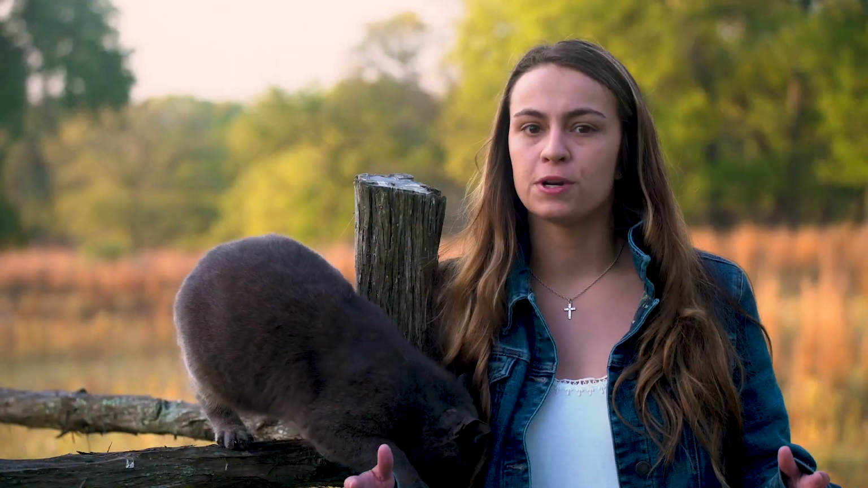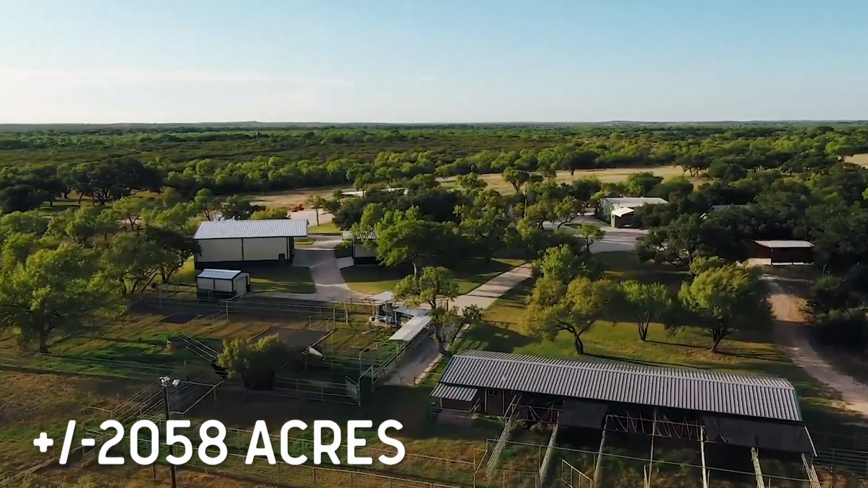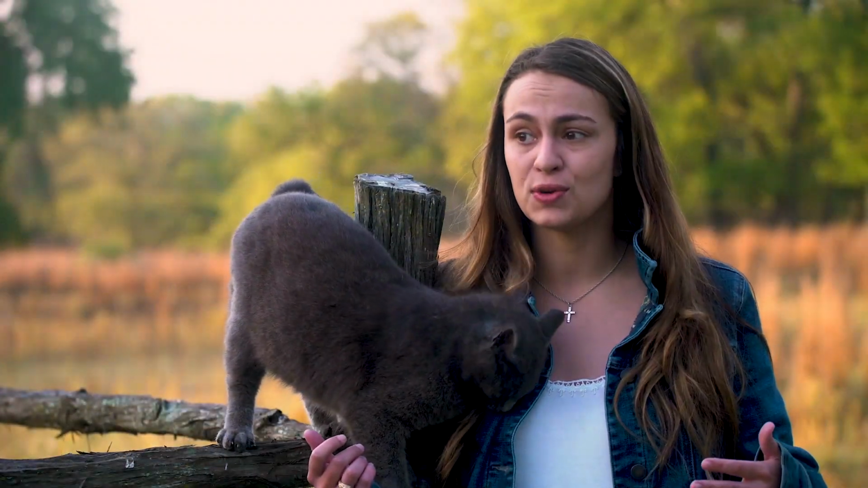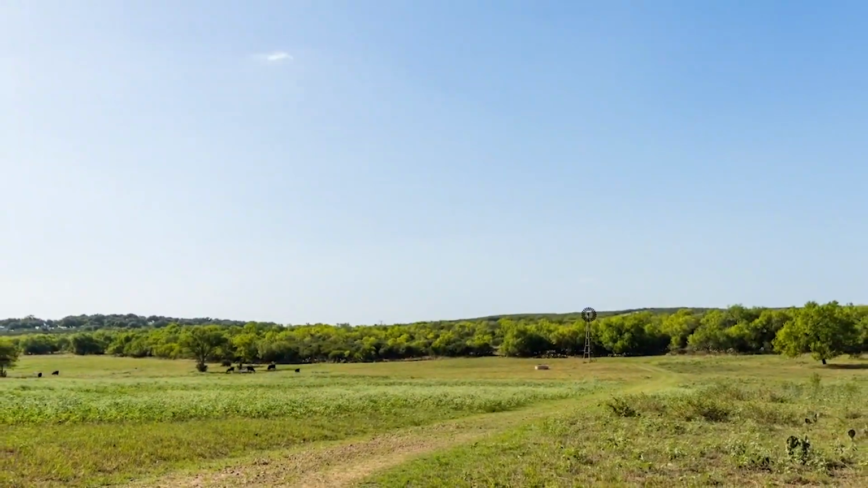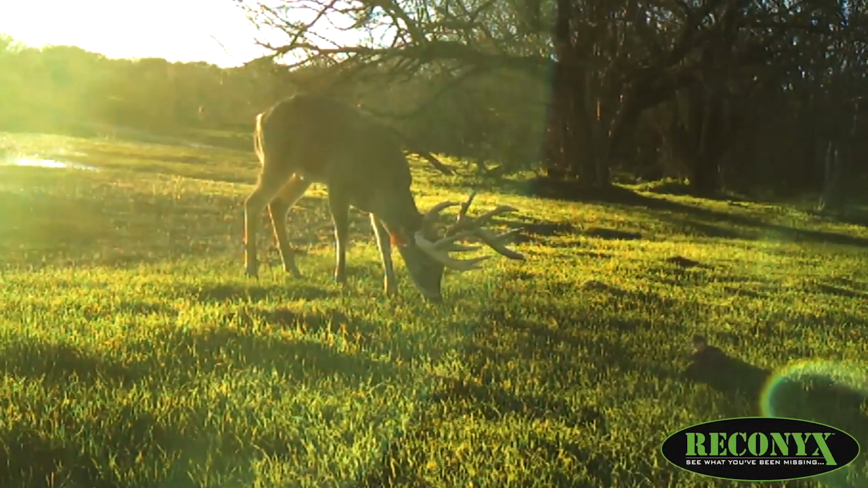Now this particular property that I'm showcasing is gorgeous. Like, gorgeous is an understatement. It is the dream ranch for anyone in Texas. If I could buy it, I would, okay? Because you can have cows out there. It's perfect for grazing. You can cut hay, and you can grow the biggest whitetail deer you can imagine.